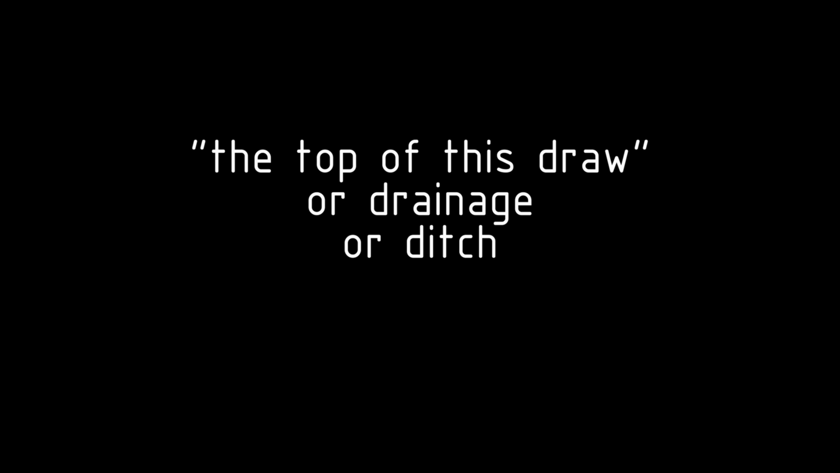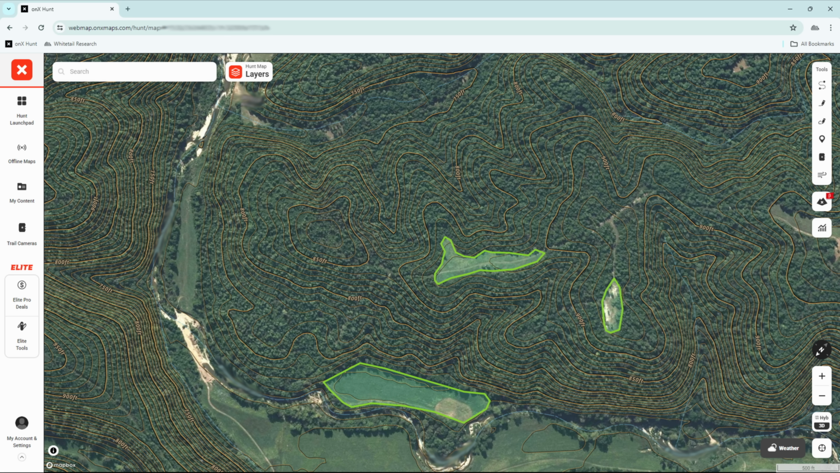The top of this draw, or drainage, or ditch, or whatever you prefer to call them. If you're hunting hill country, open OnX and mark every steep draw, then drop a pin at the top of each one of them. I'm not kidding, if all you did as a hunter was master how to gain entry and exit to those areas and hunt them under strictly ideal conditions, you'd already be one leg up.